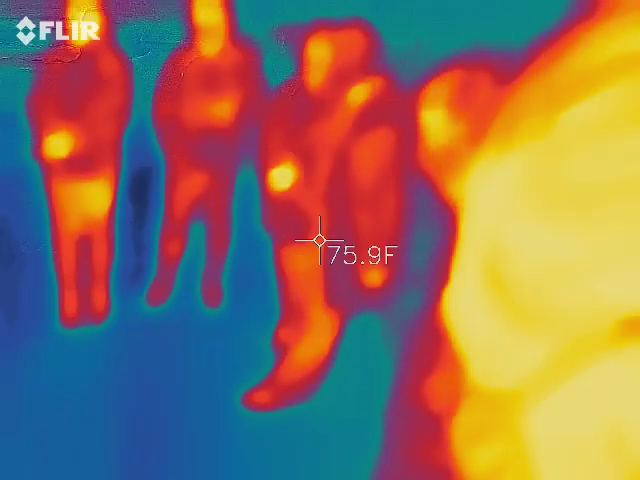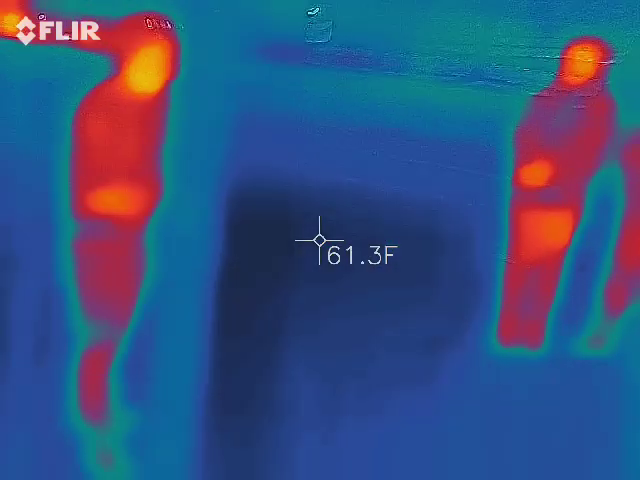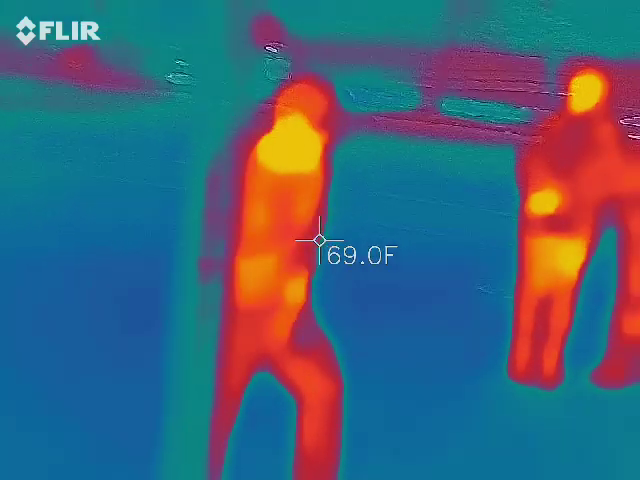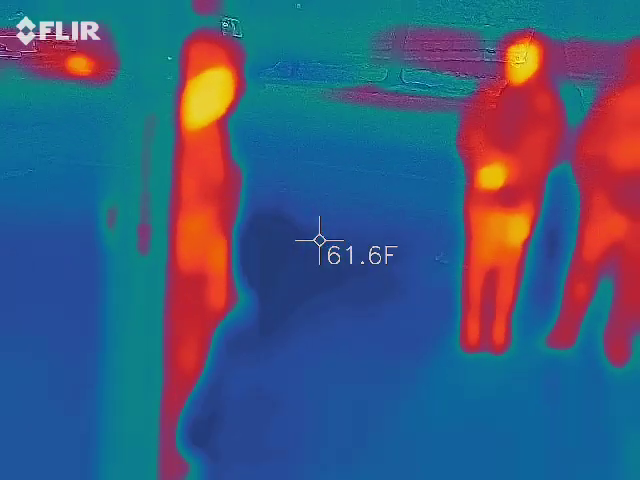EMF meters. These are super. Yeah, we know. We just both play that game, and we really like it. So. EMF meters. They never explain how they work on the TV shows.